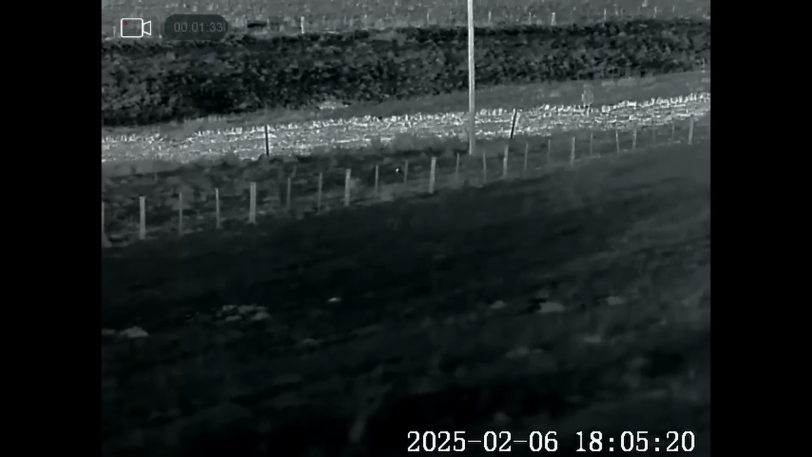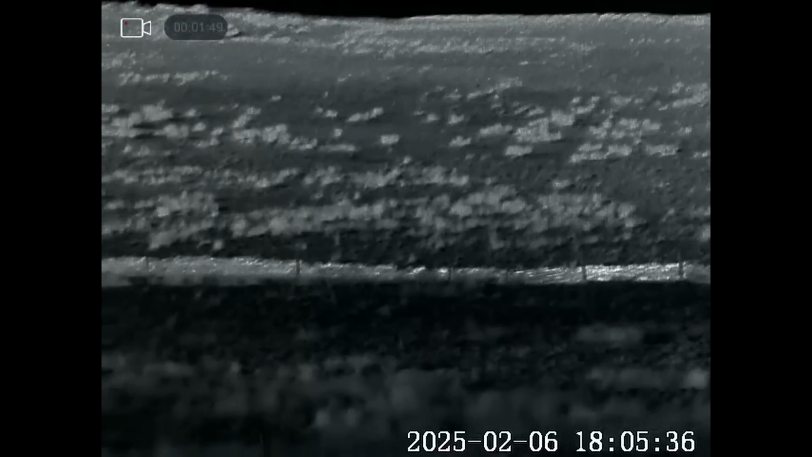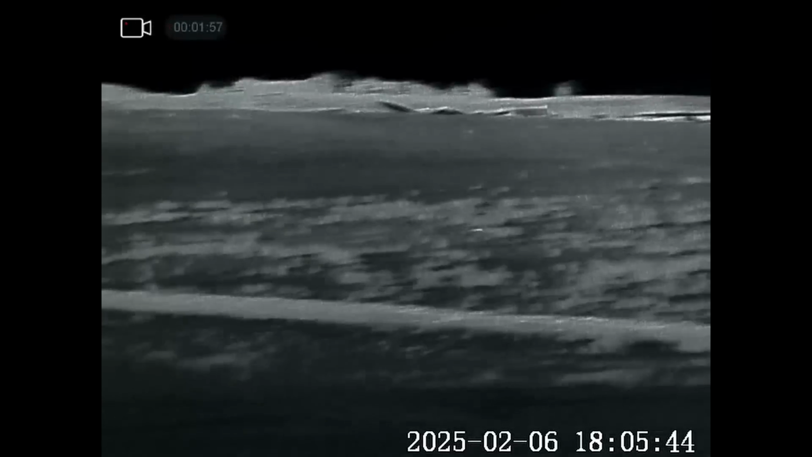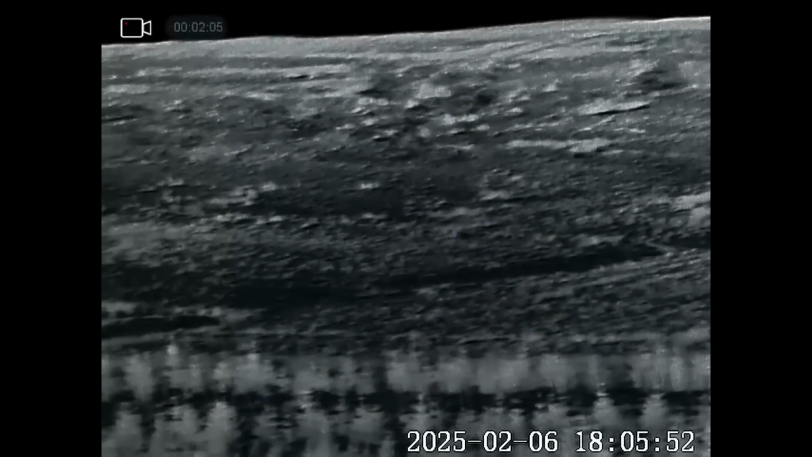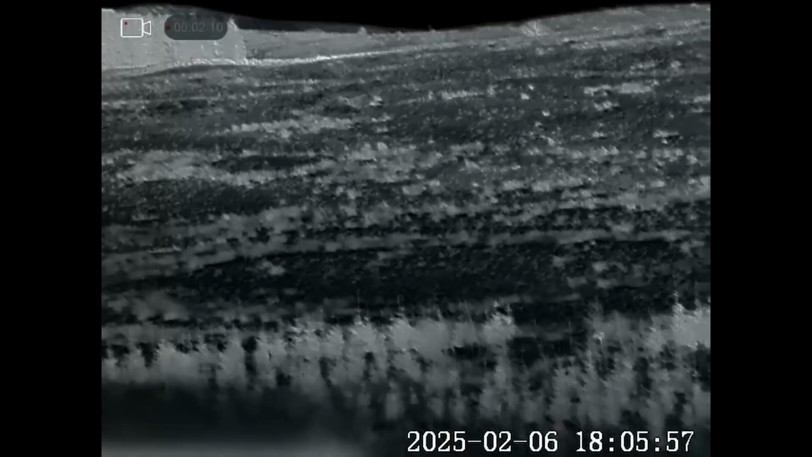That heat signature that you can see there in the middle of the screen, that very small one, is actually a mole sitting on the top of his molehill. Everything seems clear at the moment, and I'm not surprised. We've got quite a high moon, and it's lighting everything up like a Christmas tree. We've also got -2, so it's pretty cold as well. I think everything's staying to the wood lines, but we'll persist, see what happens.